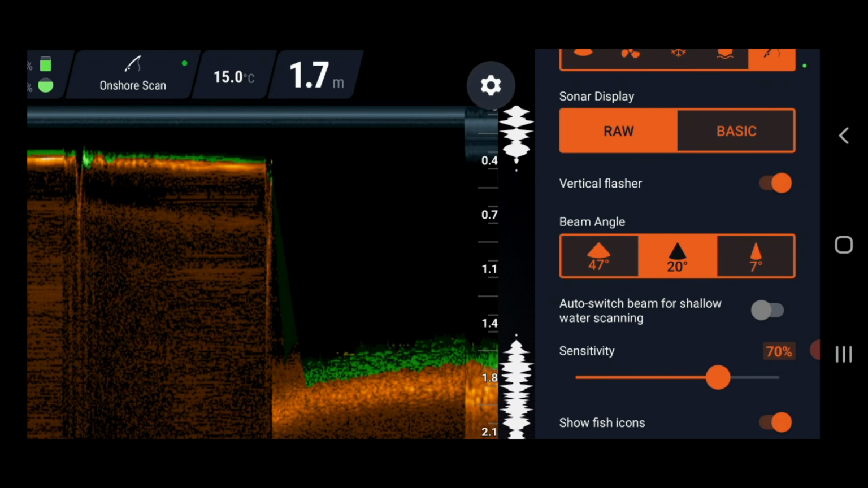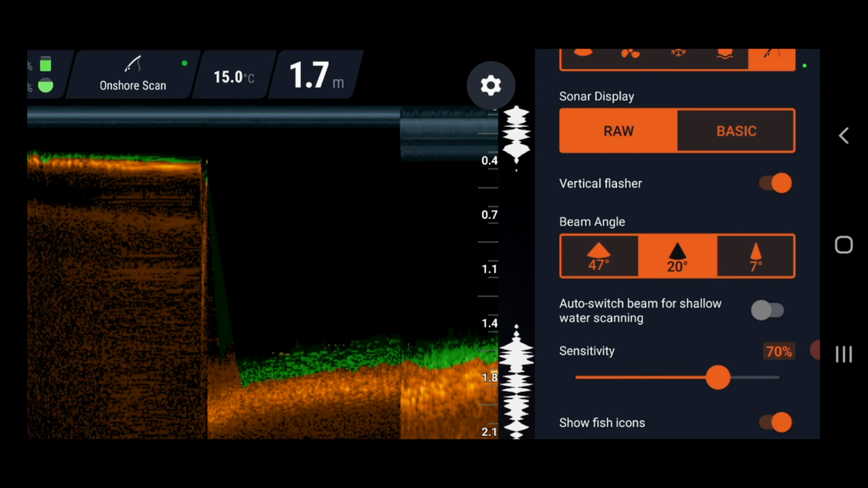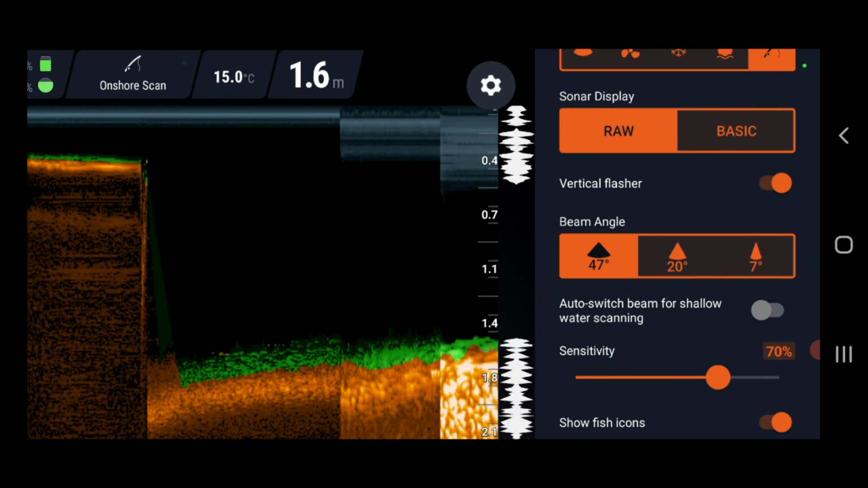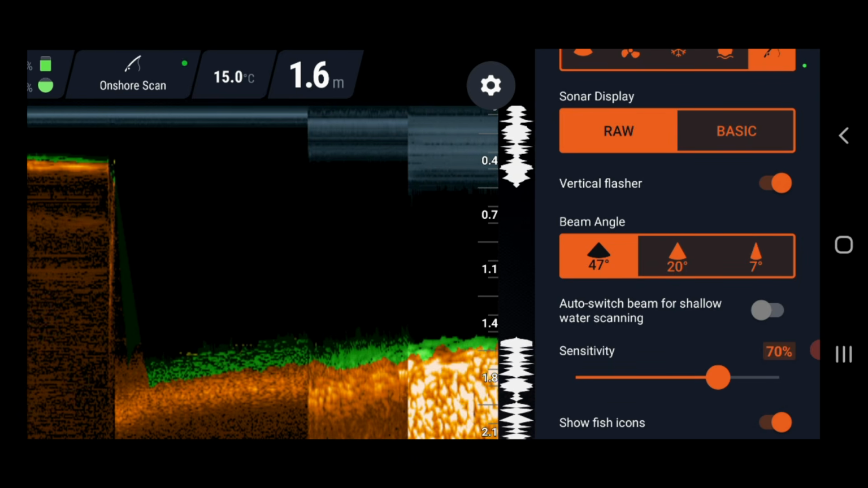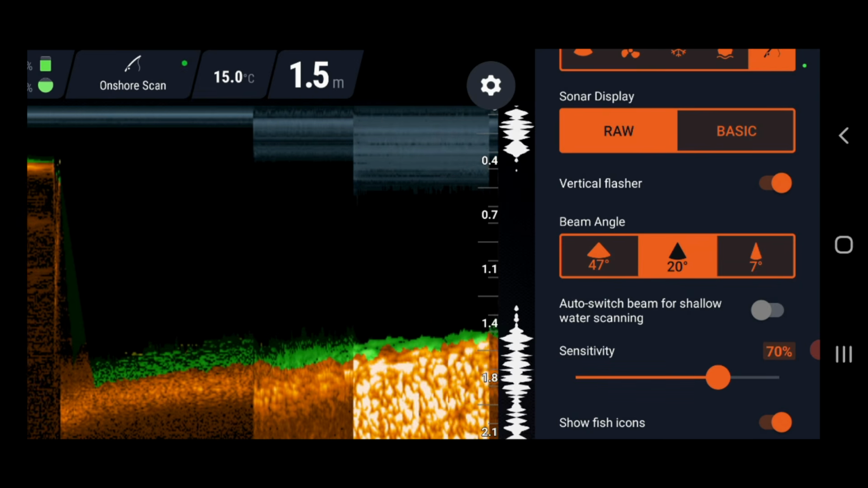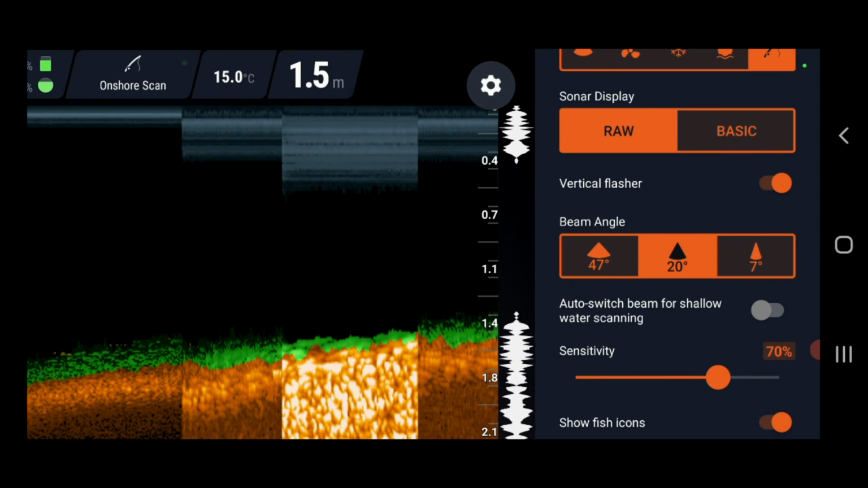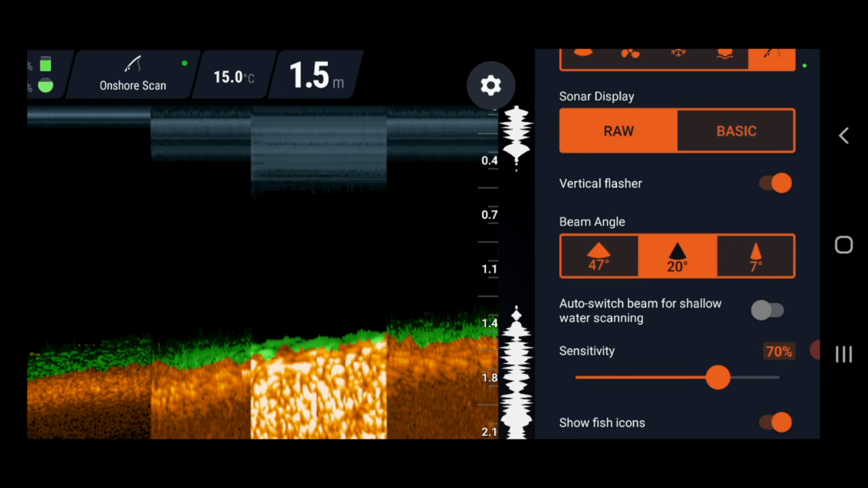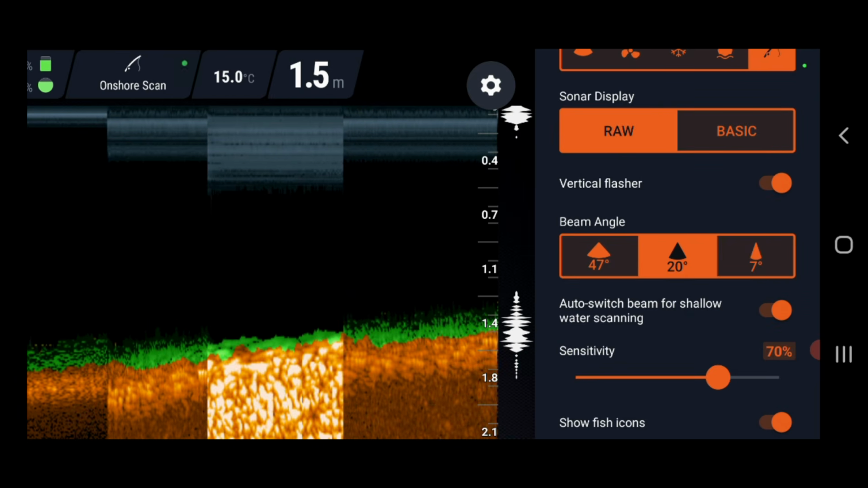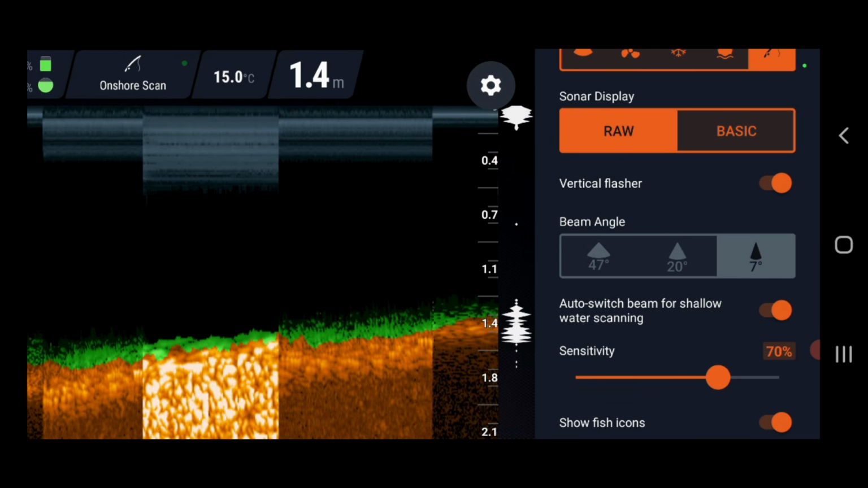I'll just put it on 20 degrees. Let's put it on 47 and see what happens. So they all work. The 20 degree seems to be better out there. But all you really need to know is that the 7 degrees is for really shallow water. That's when you want to use 7. But if you just do what I do and have that in auto switch, so that it automatically chooses the right beam, then you don't really have to worry about anything. But that's what the beam angles do.